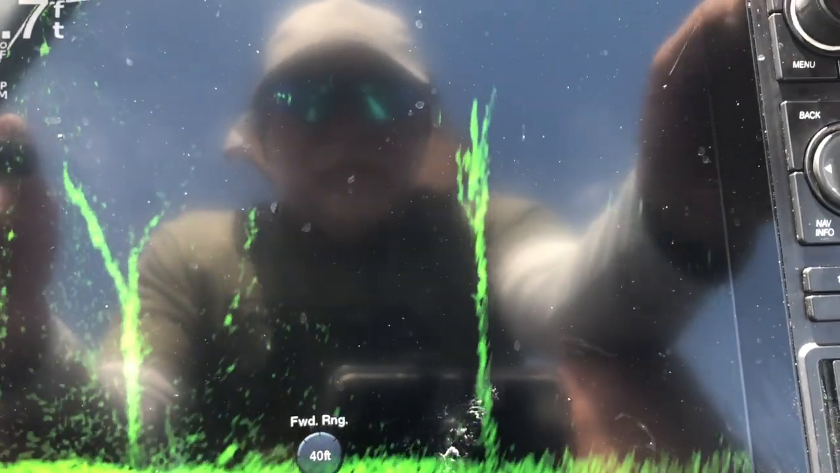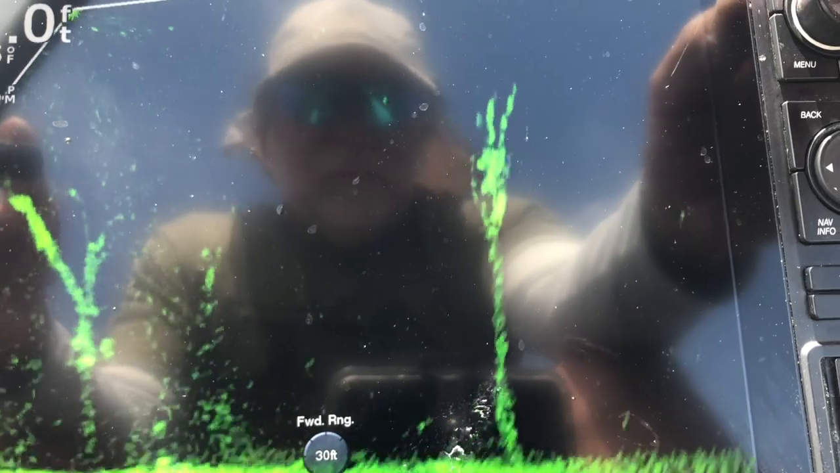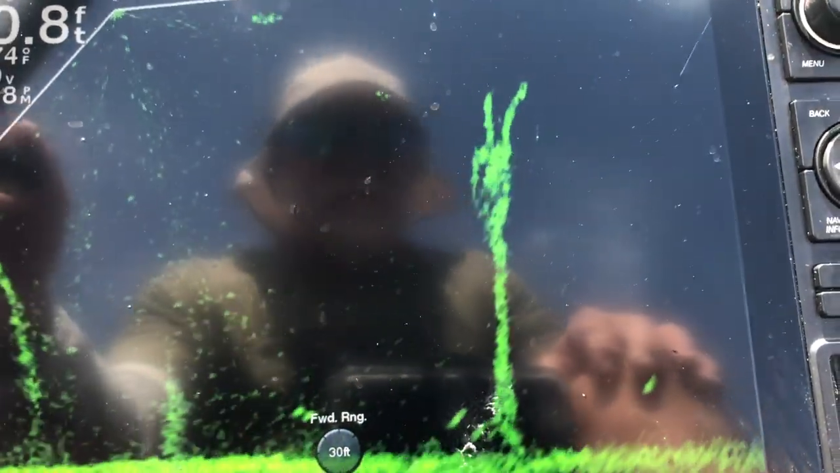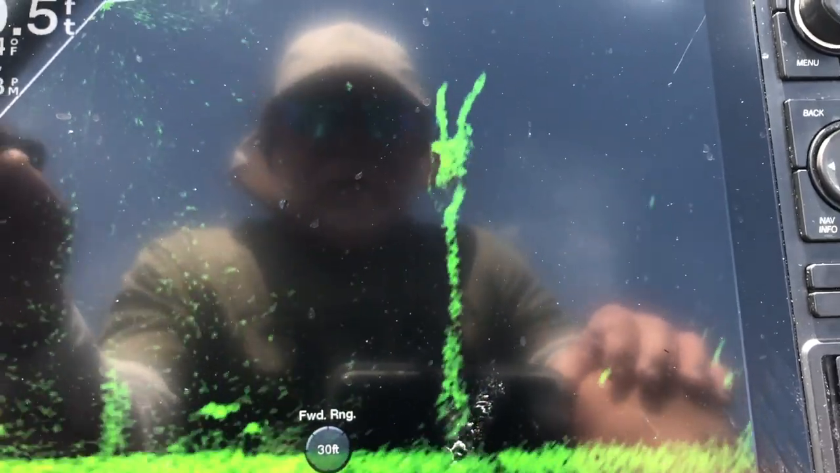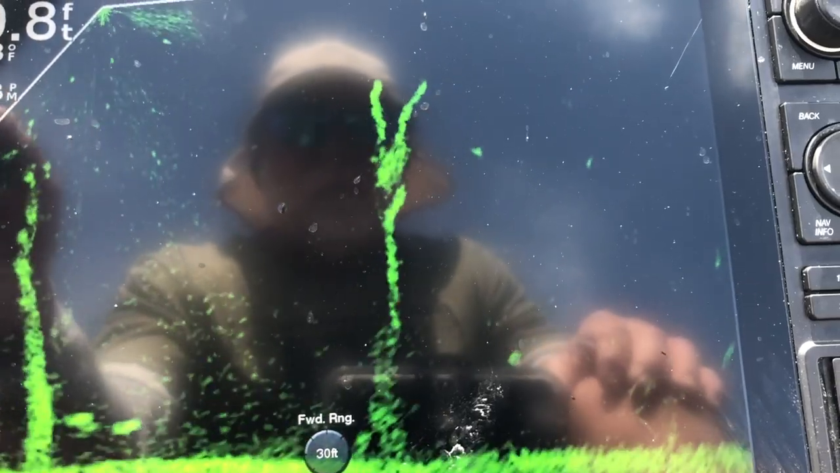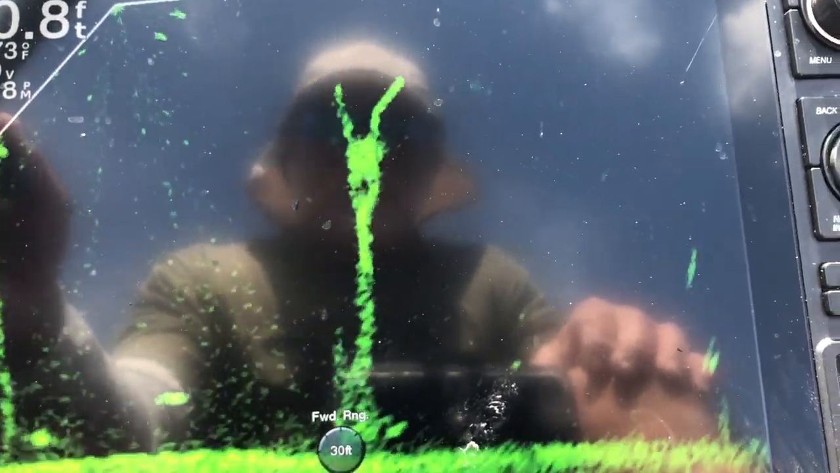See, like this right here, at first you just see a blob, but as you get closer and drop your footage down, you'll see a little separation in the fish. It's probably more like 7 or 8 fish there.